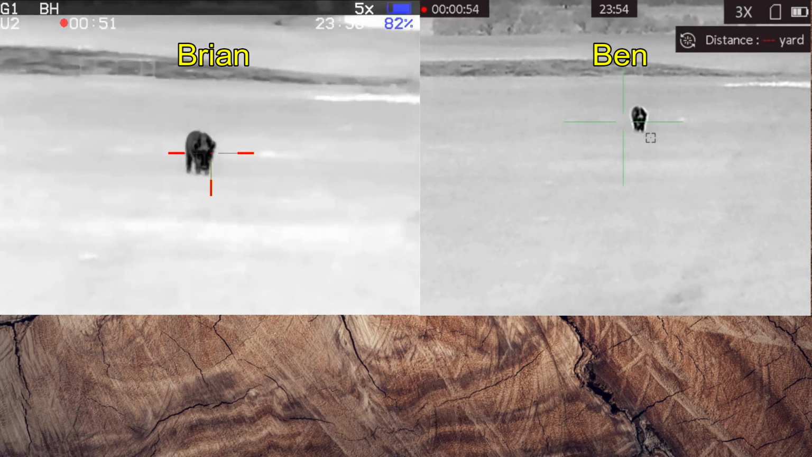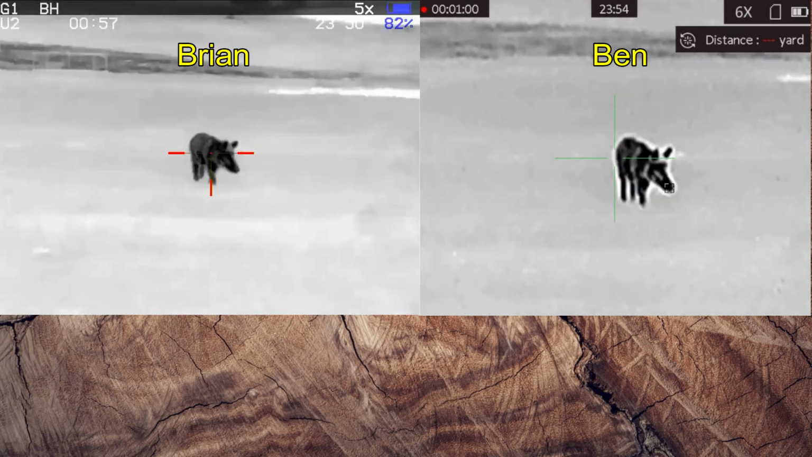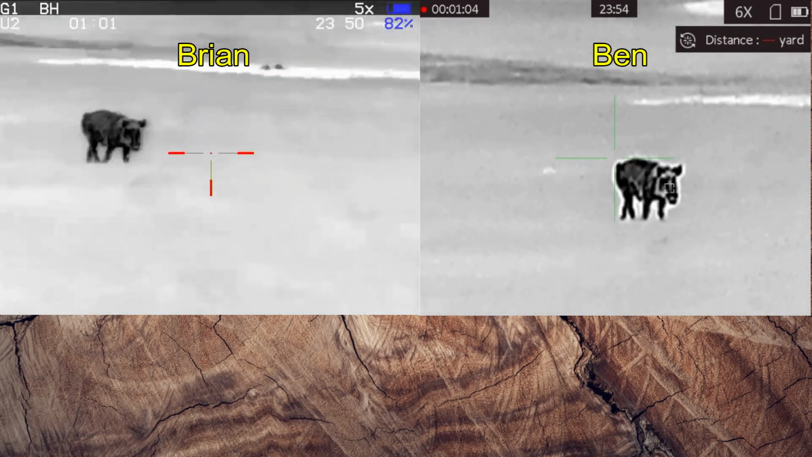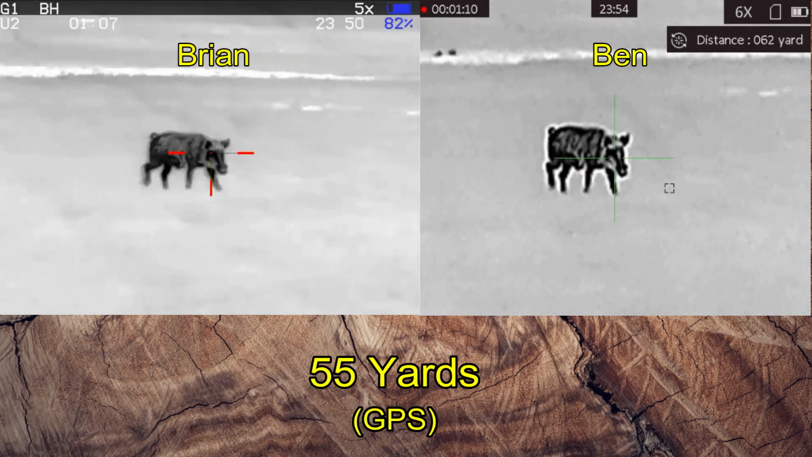Get in focus. At this point, I'm getting a little bit antsy. I think we should take them. Final range here. It's going sideways. 64. Okay, shoot ready? 3, 2, 1.